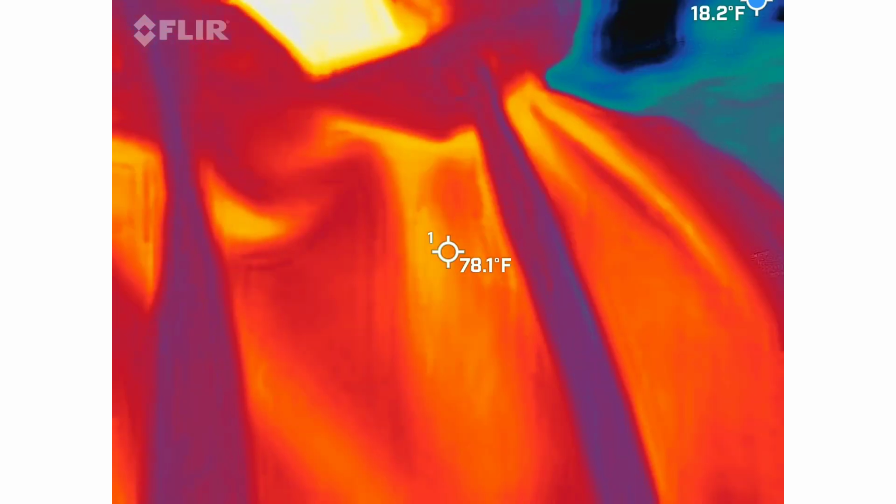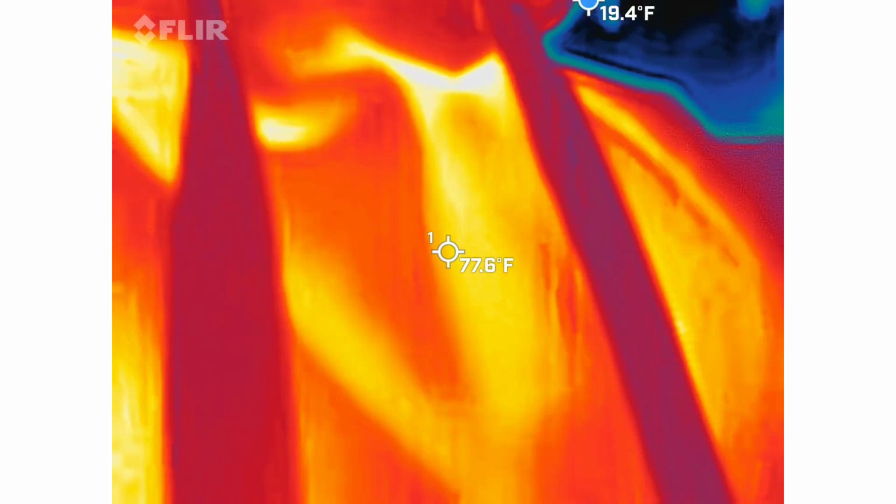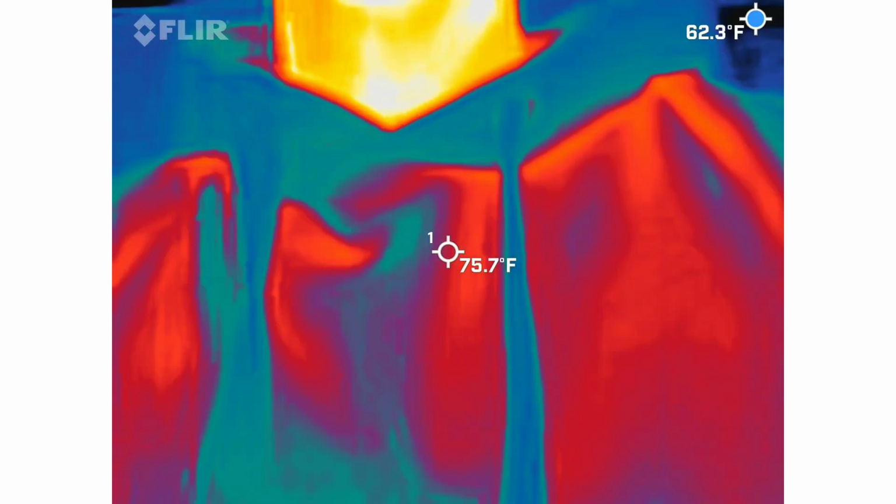There is a blue dot bouncing around the screen that's giving us the coldest spot in the frame at the moment. So it's going to be bouncing around even when you watch your video. It's helping to direct your eye on where to look. So again, there's going to be nuances with this guy as we move through the night.